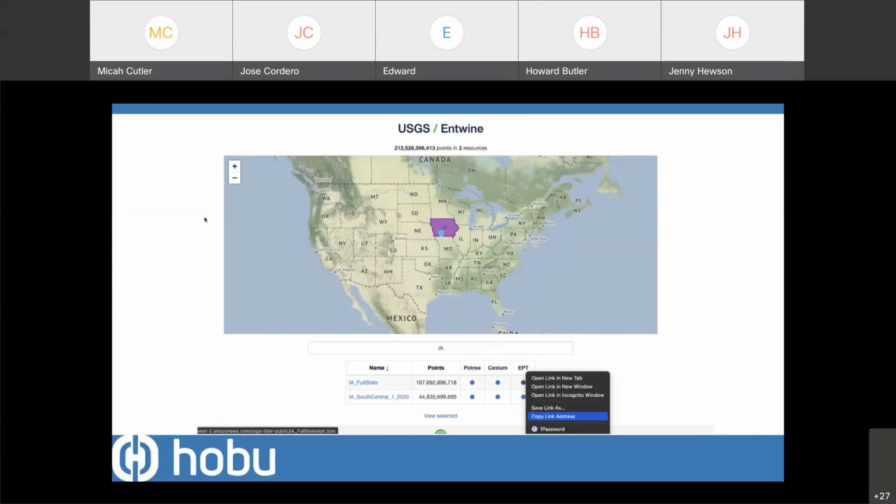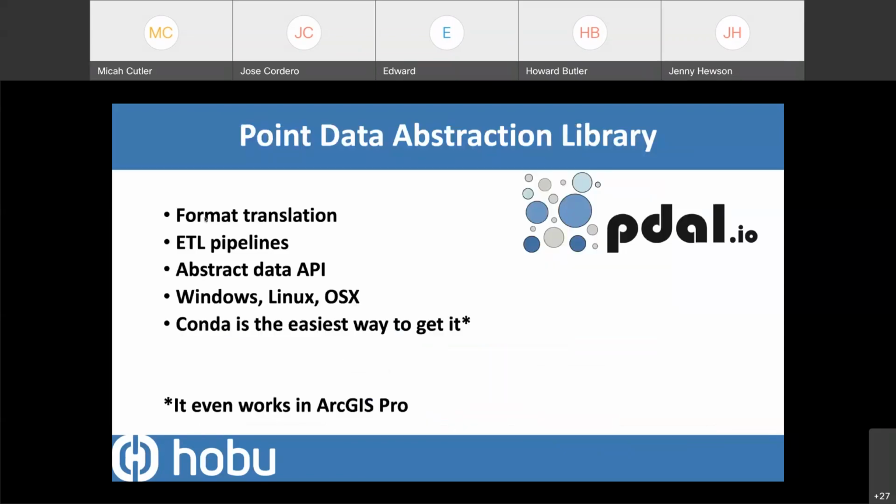So go to the website, there's a little search box there which you can filter by. There's about 1,700 different collects in the country at this point. So you can filter them by name if you want and visualize them with different tools. And then that EPT link there is how you get access to the data service. You could think of it like a WMS URL or WFS URL if you've done those kinds of things.